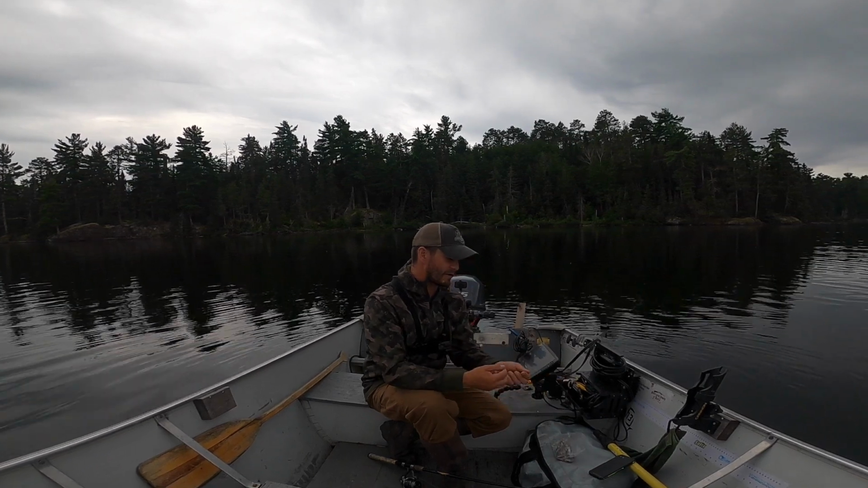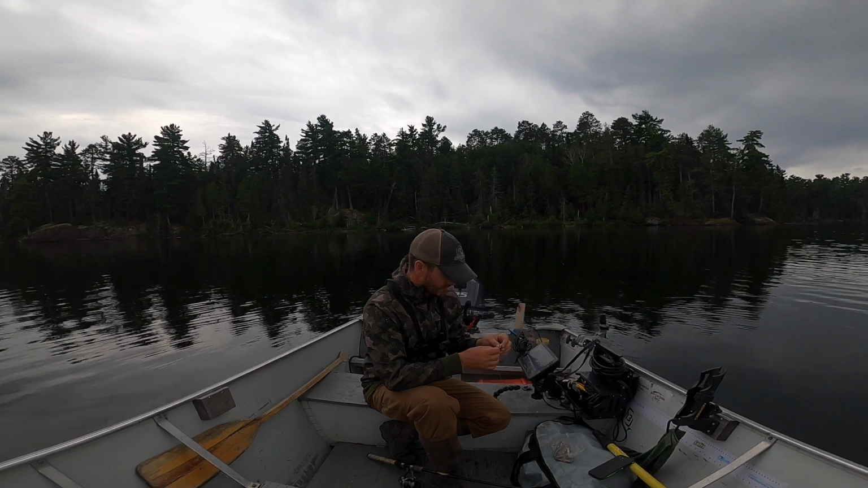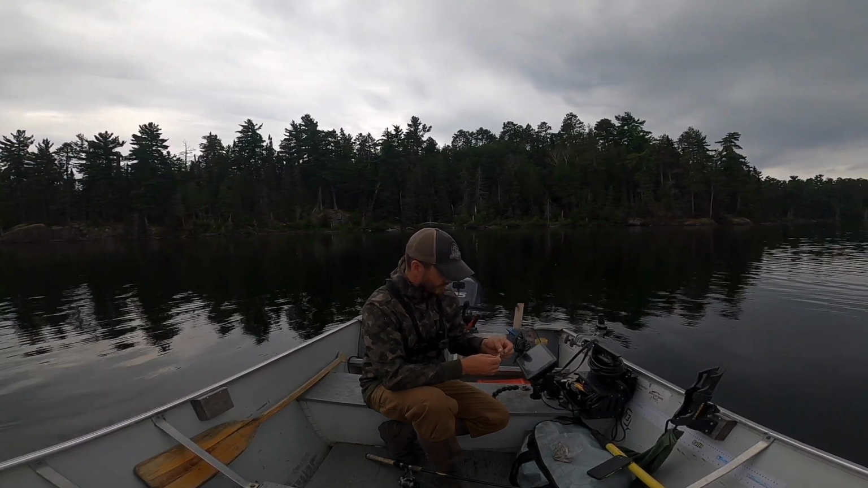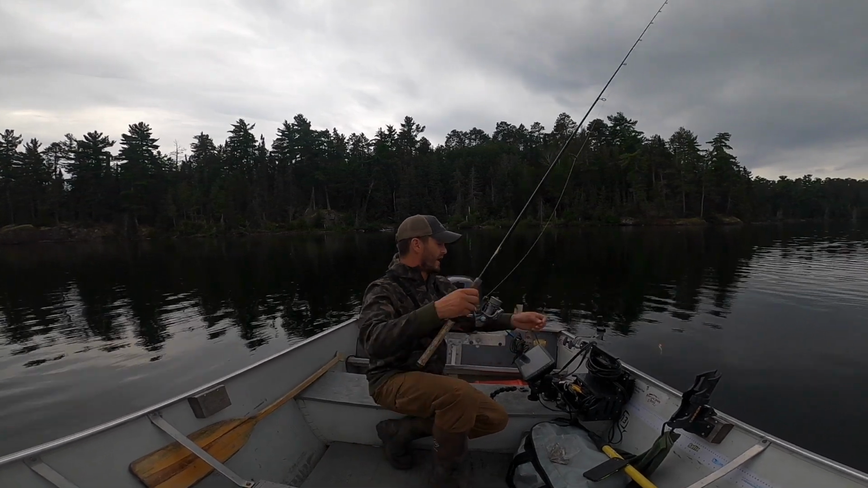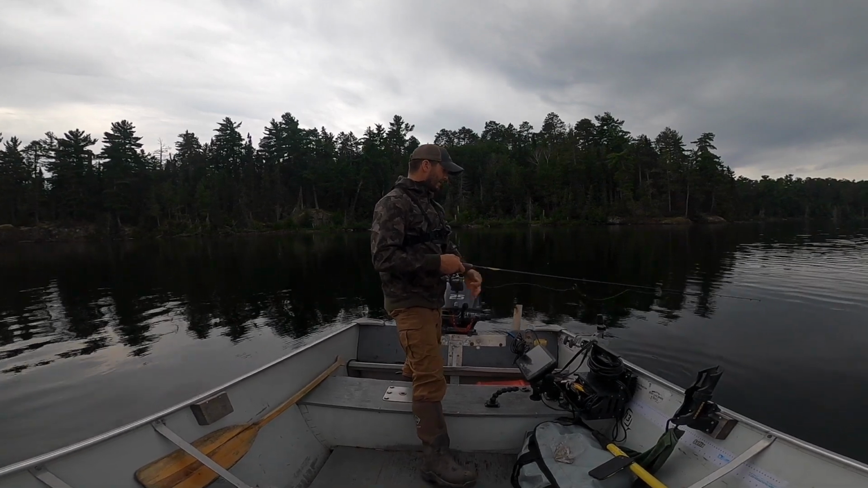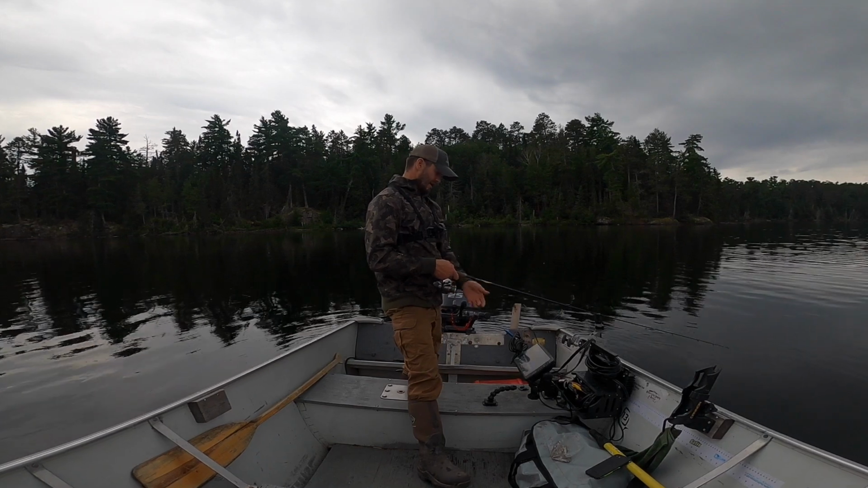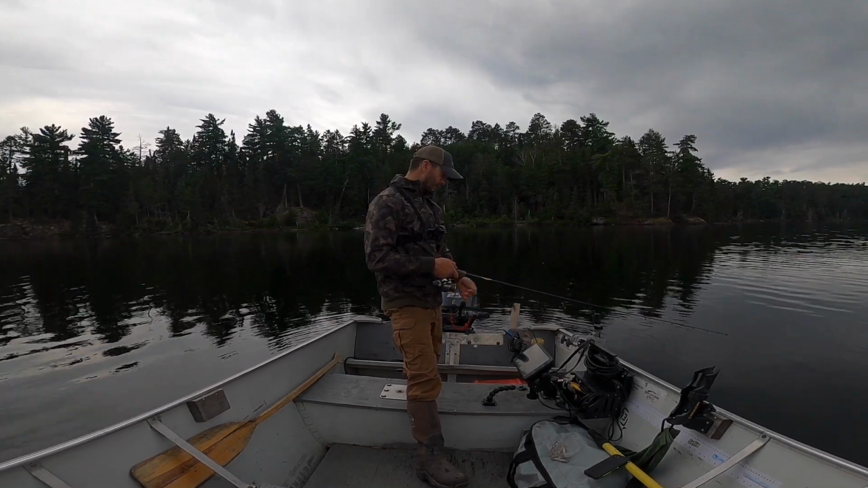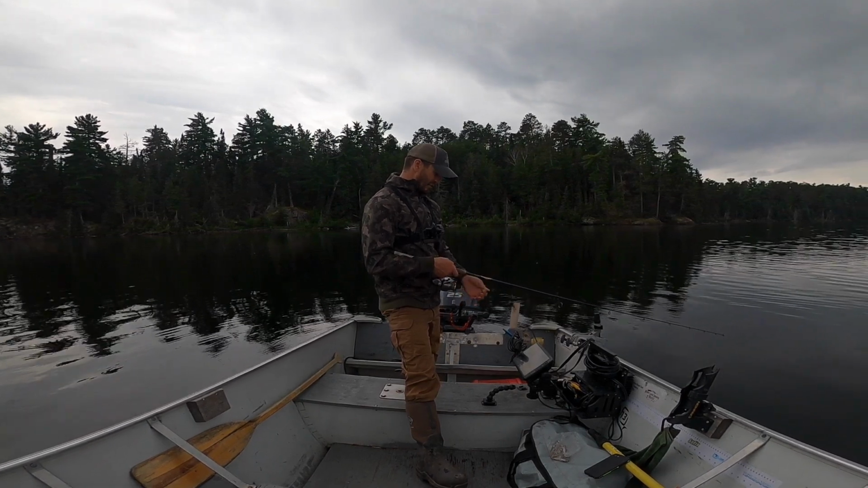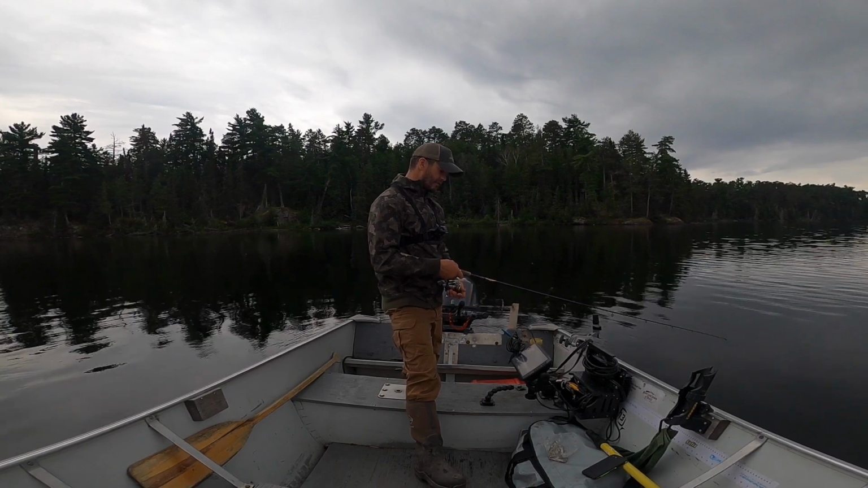They're not super active yet. They're moving really slow on the Livescope. That's one thing the Livescope's really good for, is you can see actually what behavior the fish are showing at that time. It's so nice compared to a traditional graph that you can actually understand what's going on in the water. You can tell if those fish are being lethargic or if they're being super aggressive and active. And it really saves you a lot of time. You can move spot to spot really fast and figure out if fish on a certain spot are being super aggressive or if they're just really not interested in anything. So you can move on really fast.